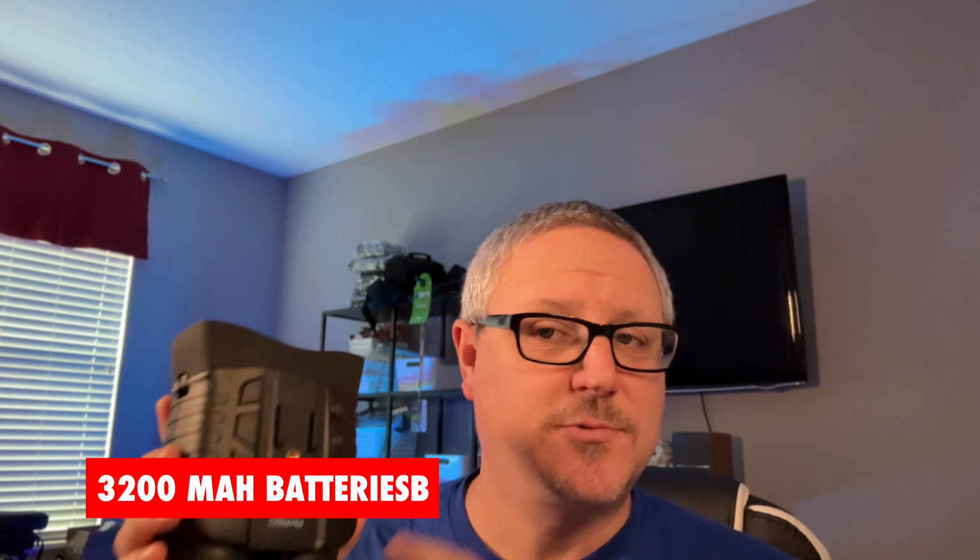The batteries in it are 3,200 milliamp hour batteries, which are pretty good sized batteries. Again, you get 2 of them and they last for about 4 hours apiece. So that basically doubles it to 8 hours, which is nice.